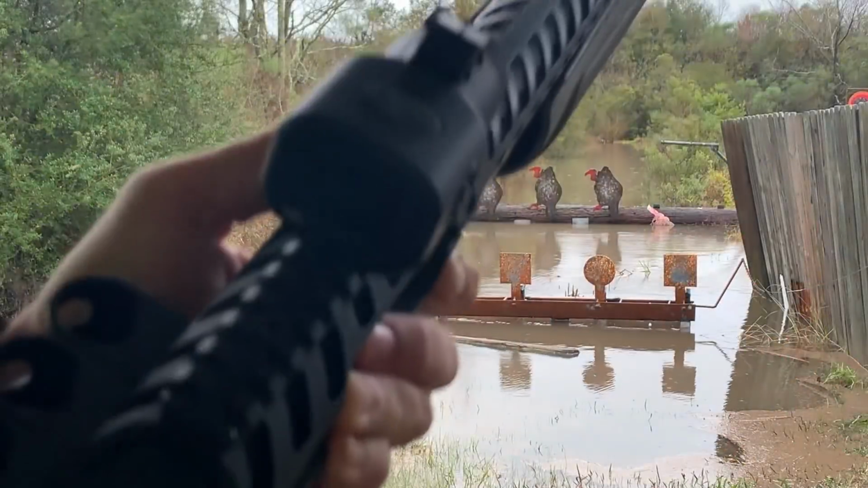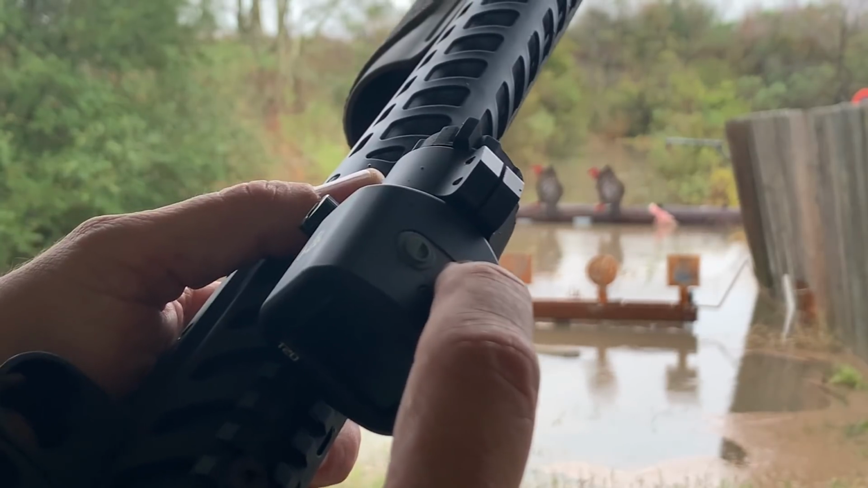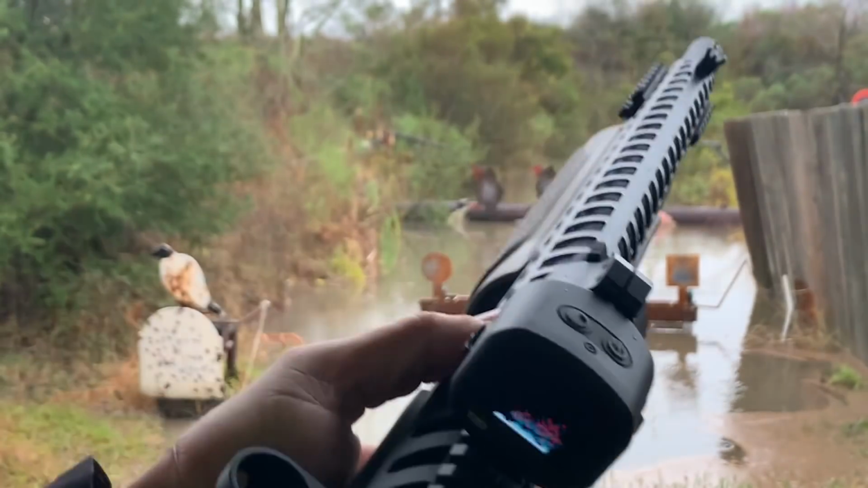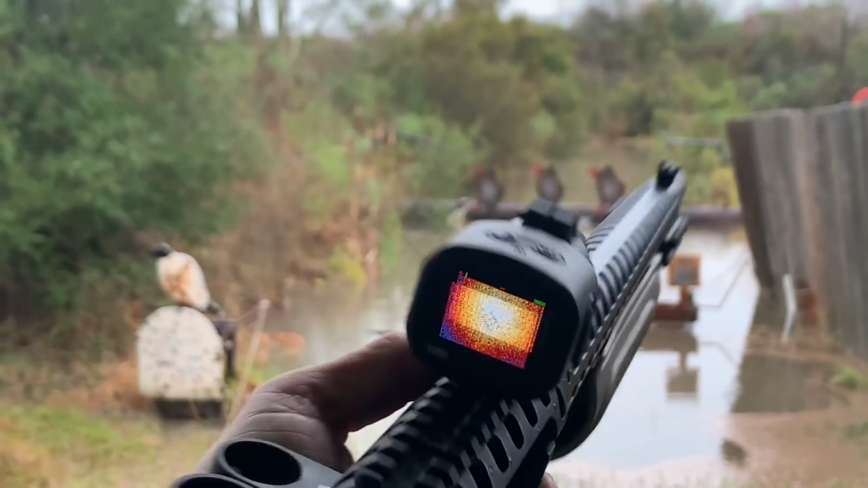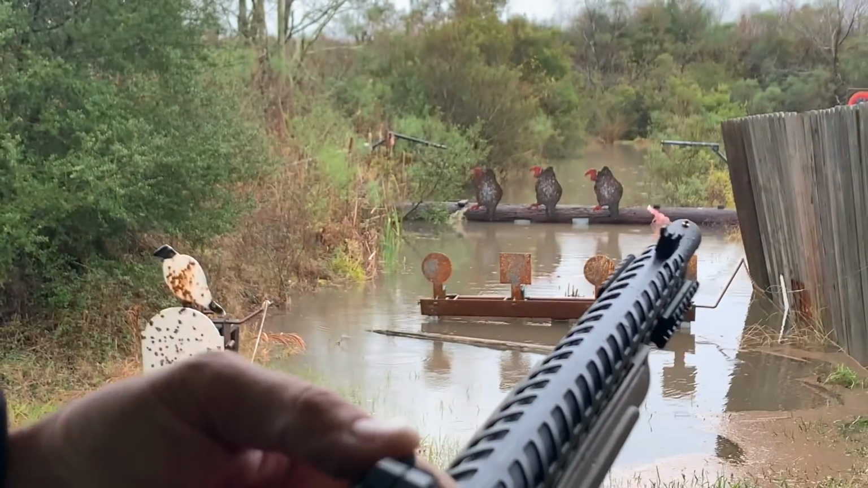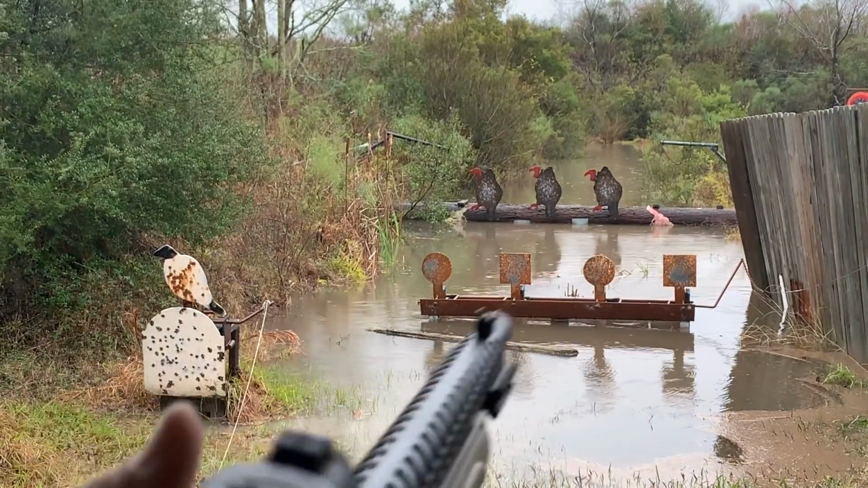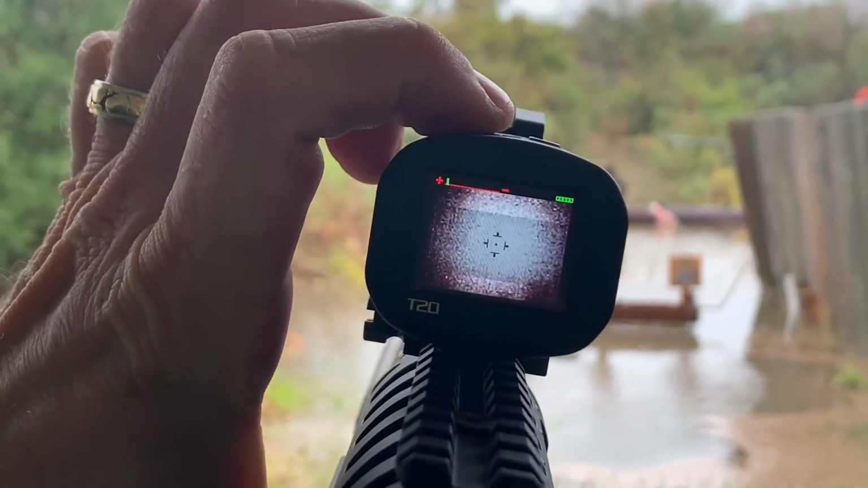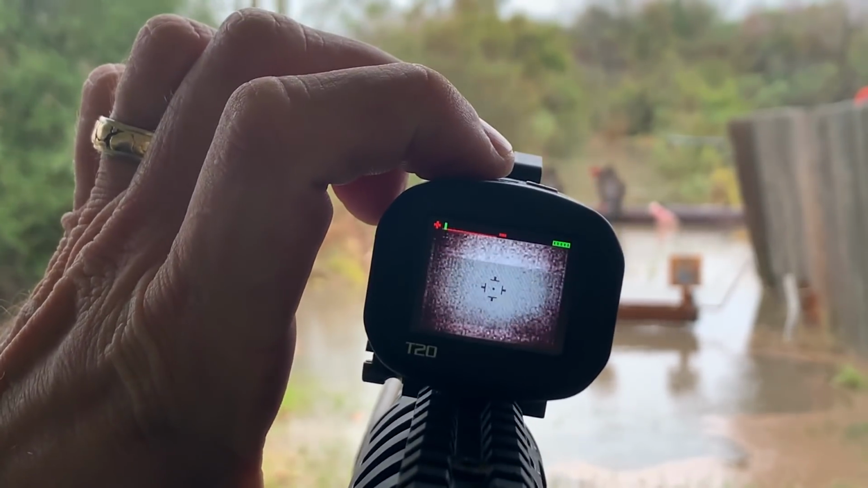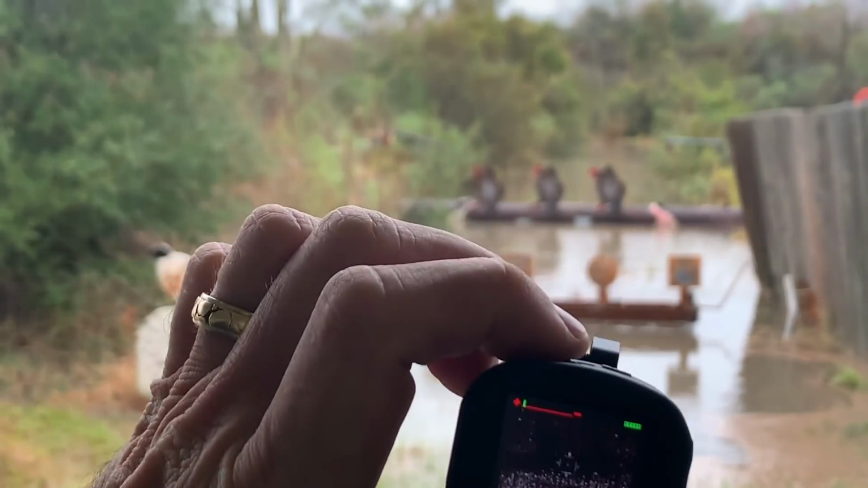All right, guys, as you can see, there's two buttons on top of the T20. The right side button is your power button, and you can see the T20 is powering up, and it's on. And remember, the ring up front is going to zoom us in and zoom us out. This other button over here is simply for changing your color. See, we were on the multicolor, now we're on, I guess that's hot white. That's, I guess, the opposite of it.